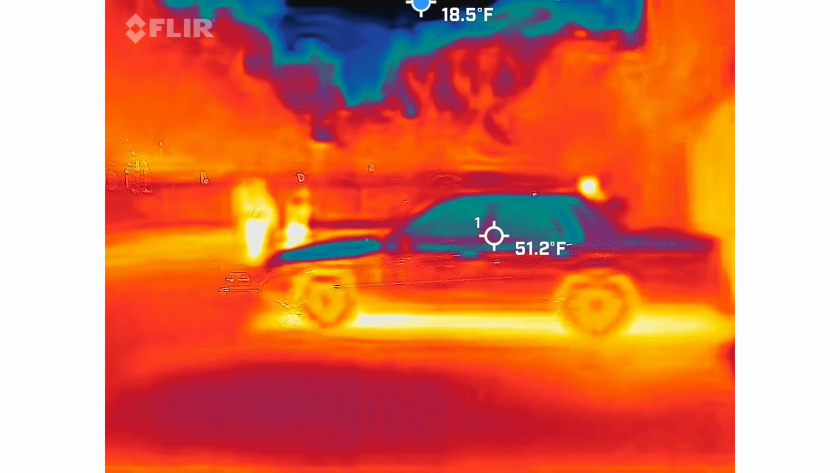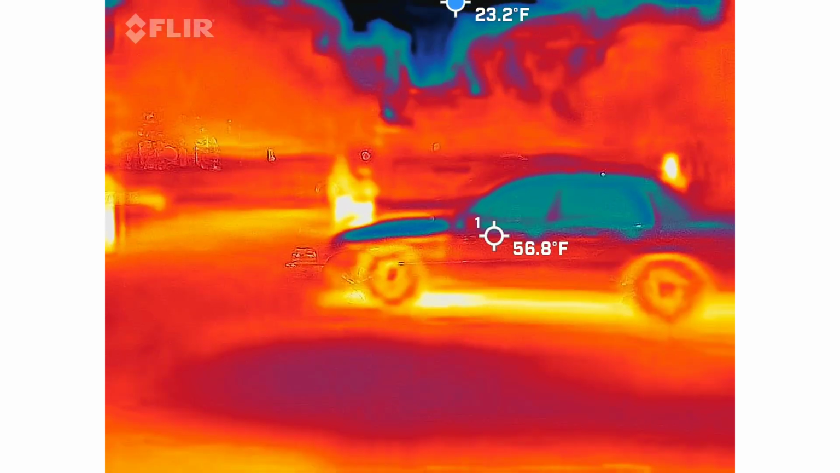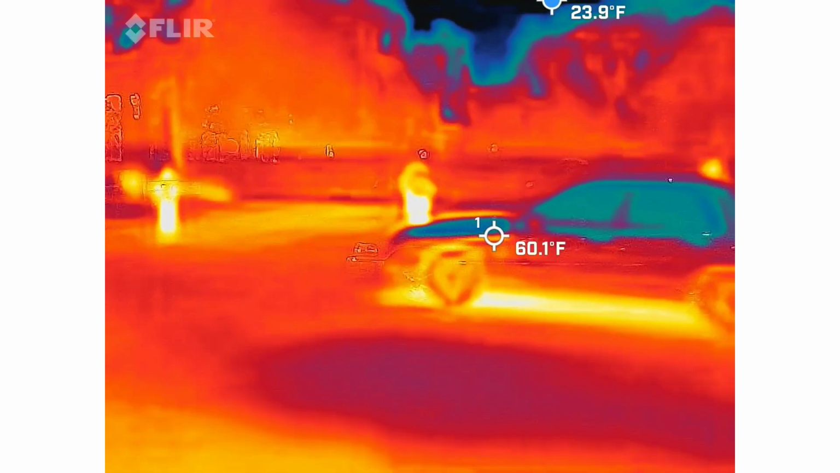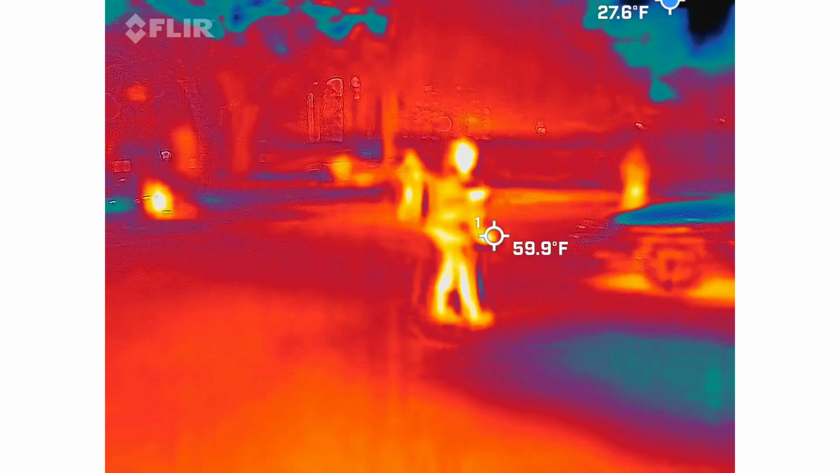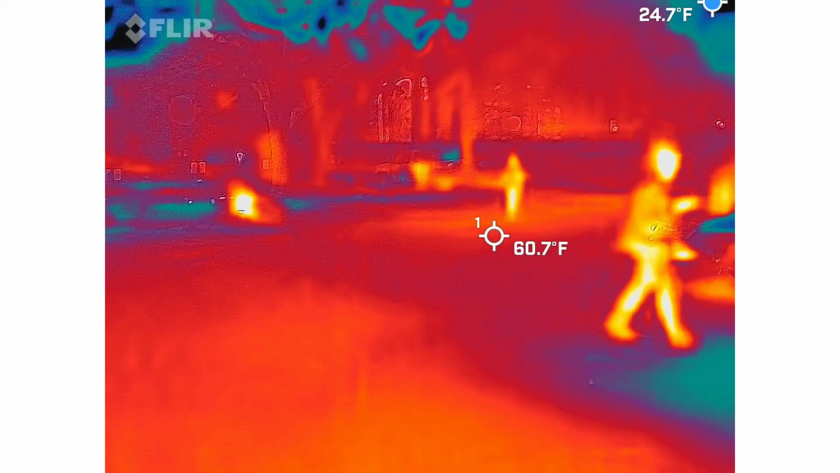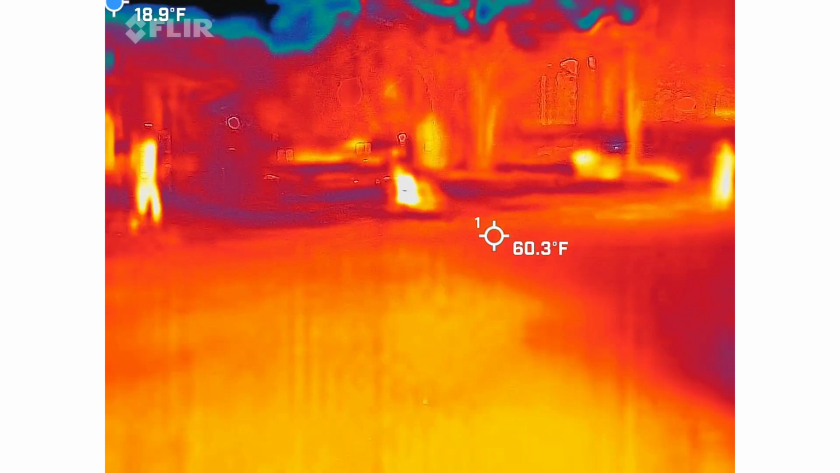The reason I'm so adamant about this particular camera with the car thing is that if I was a car thief, that would be my first tool. That way I know how long a car's been sitting there, basically. It's the heat signature, cold as opposed to hot. I would be looking for warm cars because they just parked. I'd have plenty of time to break in. That would be my thought process.